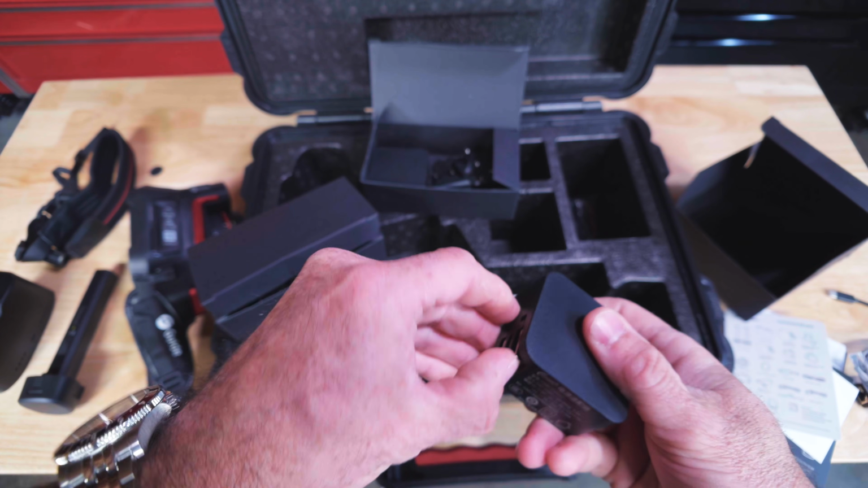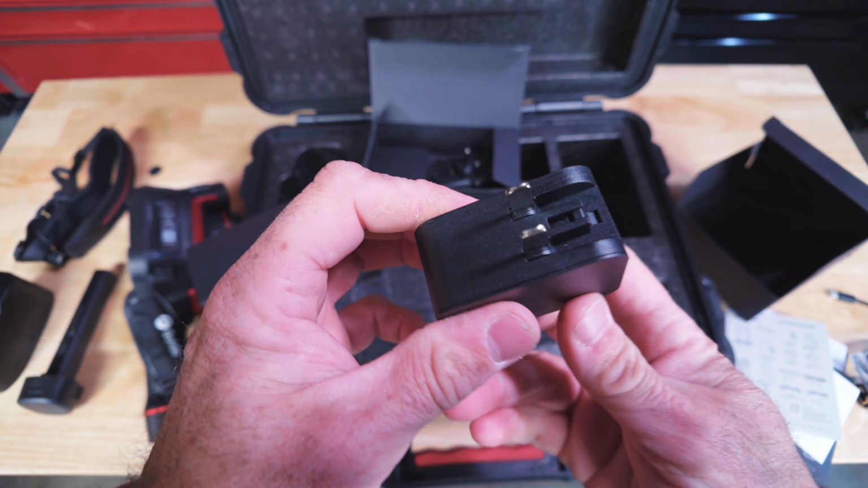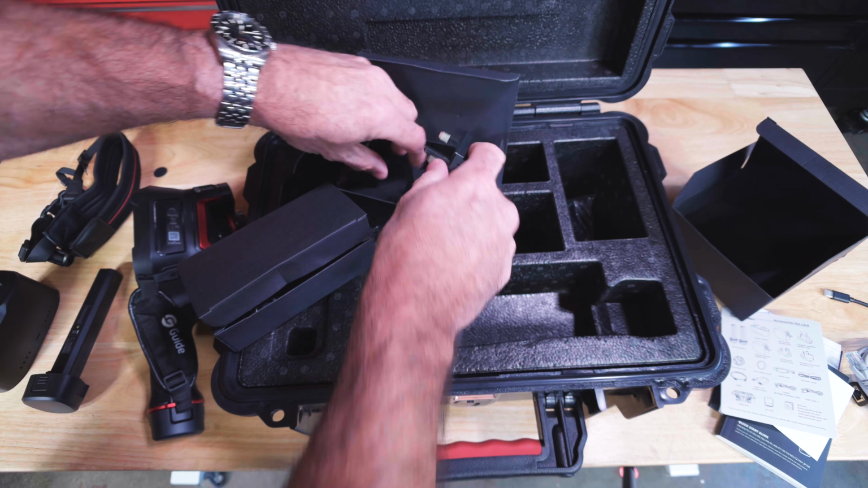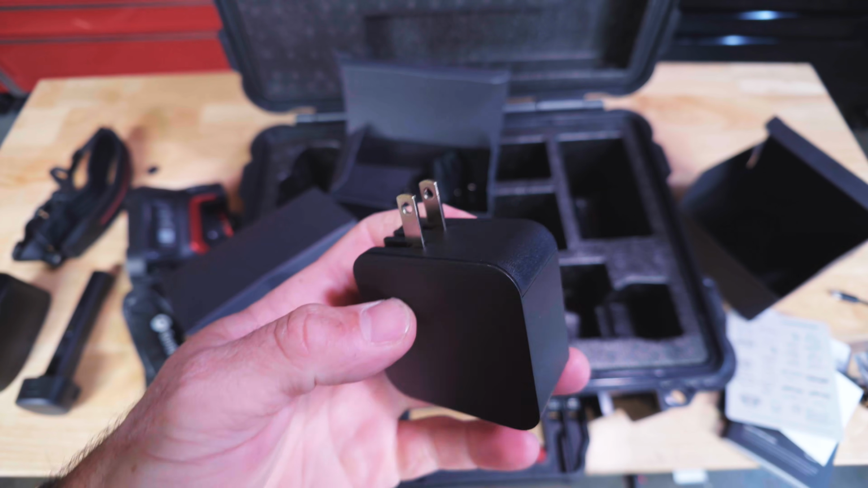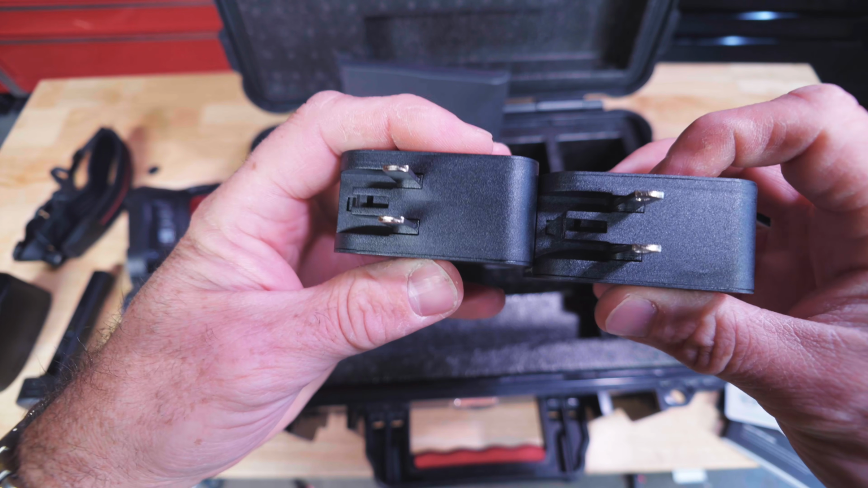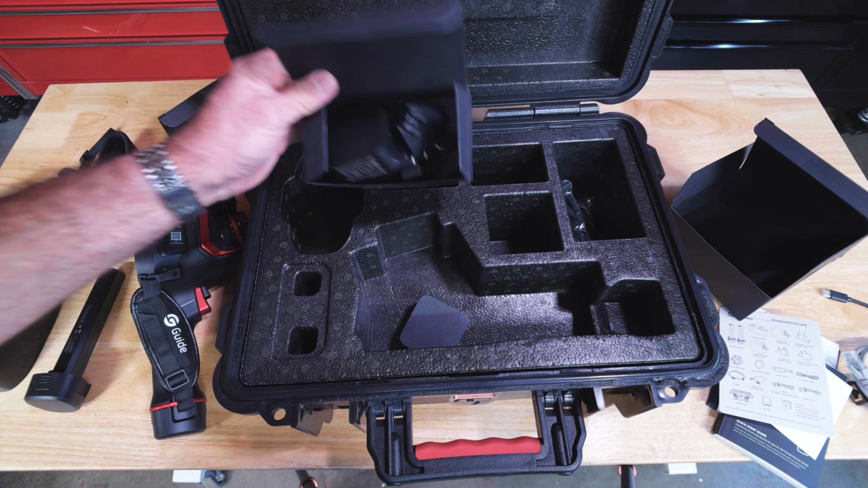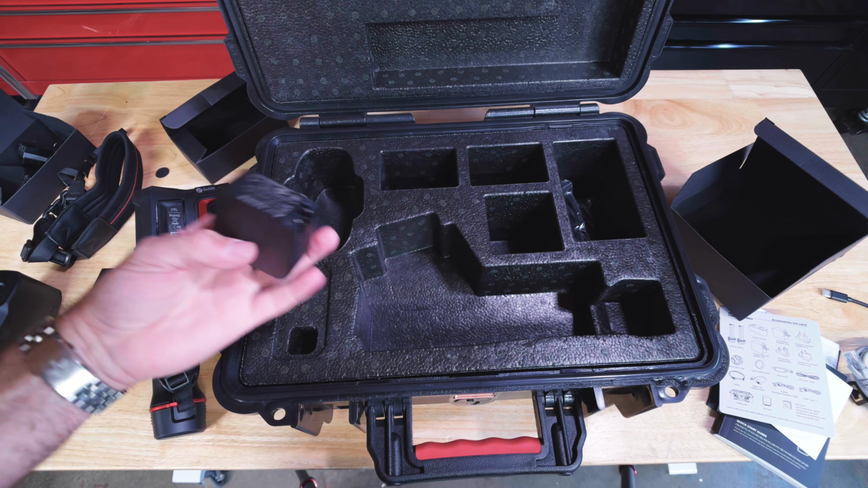We don't need to look at all of that stuff. This is, I believe, the Chinese market adapter. No holes, which is interesting. I'll Google that later. You get all your Australian and Europe adapters. This would be the USA model with the holes. This is not what we're here to look at, but I'm curious. But even the power bricks are nice quality stuff. Don't really need the boxes, I suppose, and the adapters I'll never do anything with, so that gives us a lot of extra storage space in here.